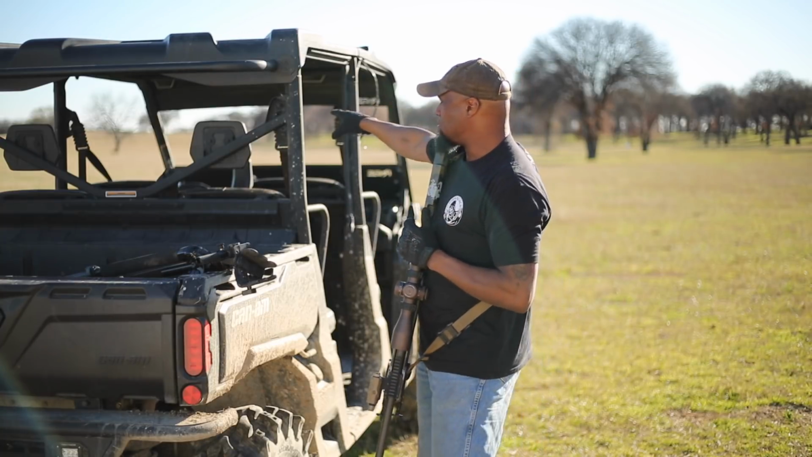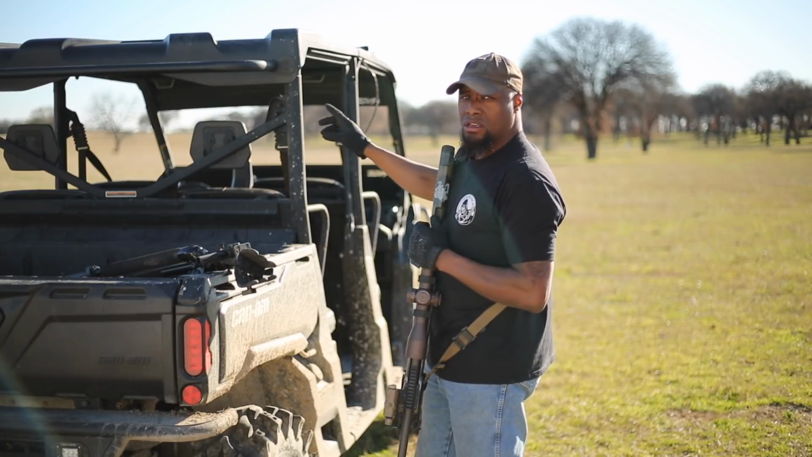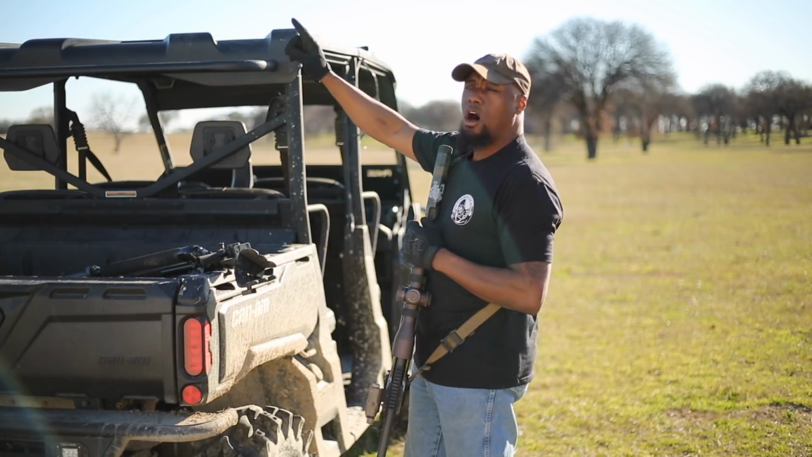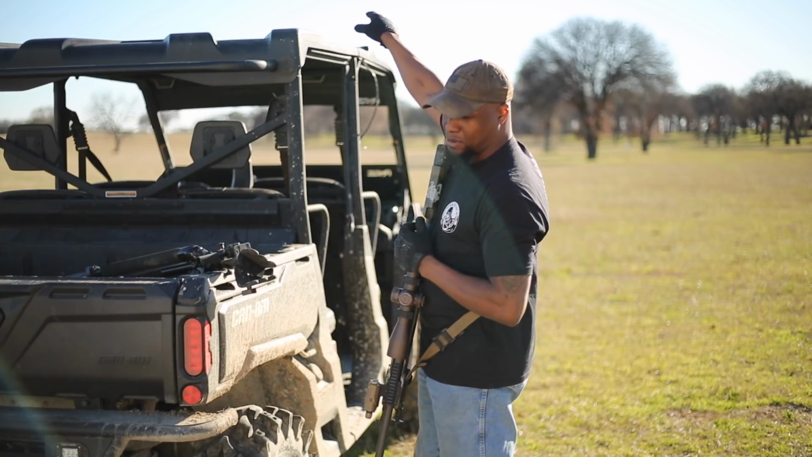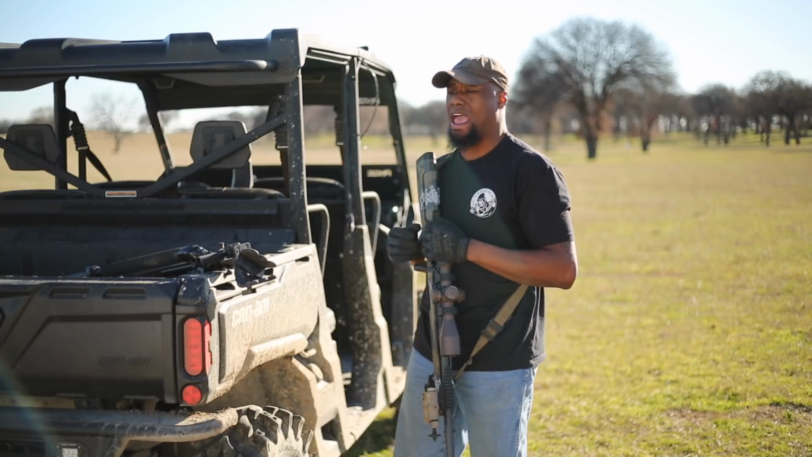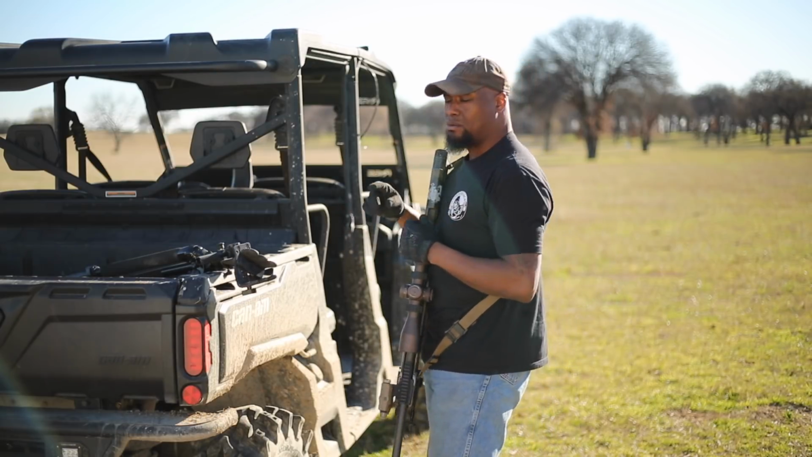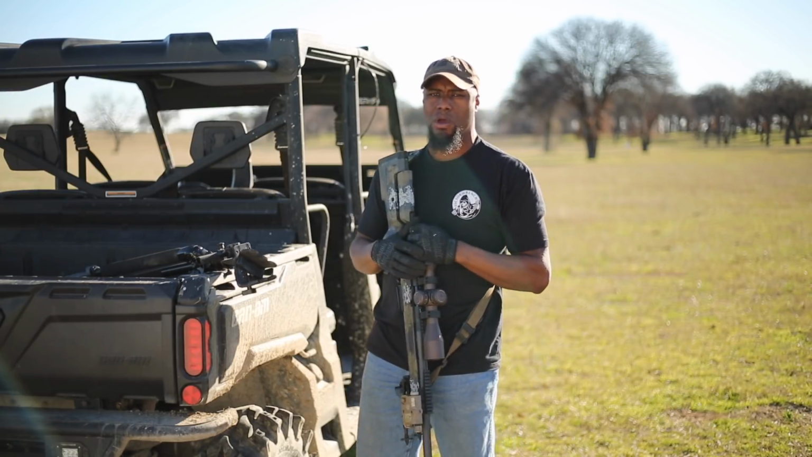If I have a pig out here 200–300 yards and I done spotted him and the winds are coming out of the north, I will do everything I can to go around the long way and come from the side, or I will come from the opposite end, from the south, and have that wind in my face. I will do everything I can to make that happen, because if you go straight at them with the wind in your back, there's going to be about a 90% chance they're going to wind you, especially if there's a good wind.